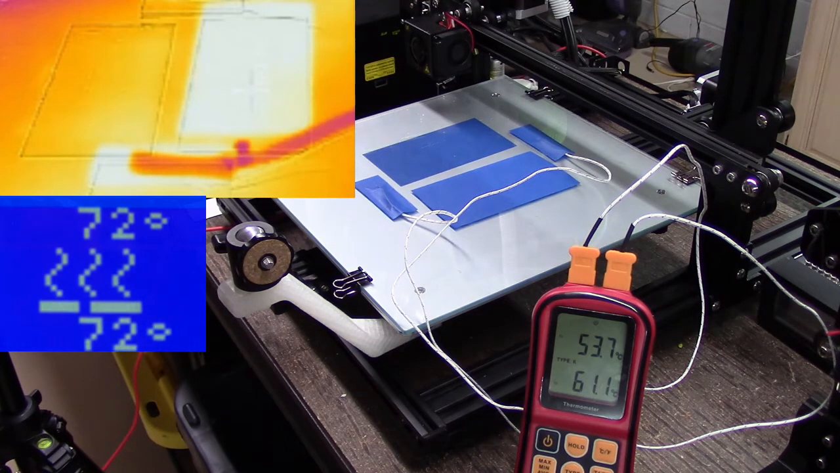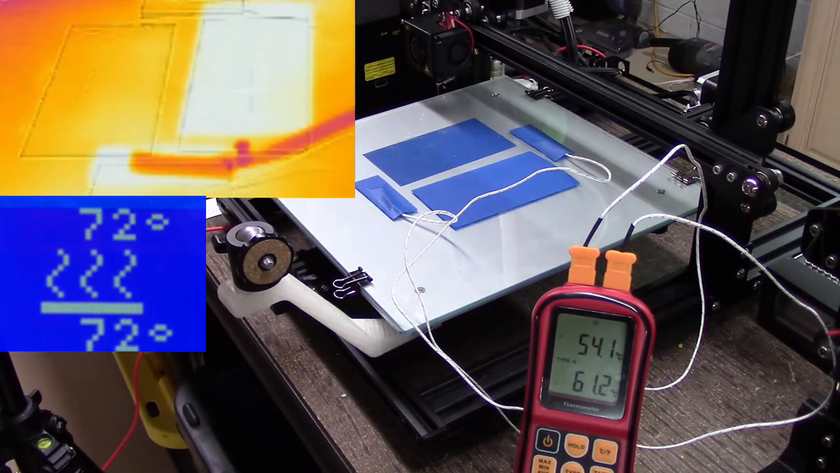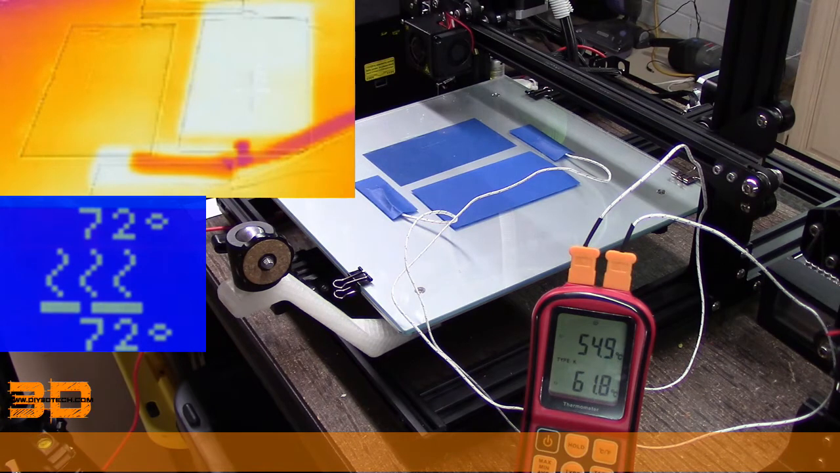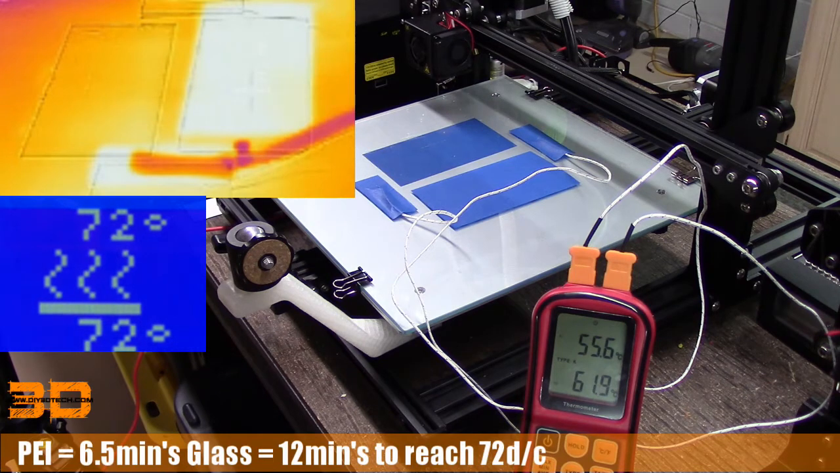On the bed piece over here, I'm just trying to keep an eye on when it hits 72 so I can mark the time. It's at 71. It's 72, and I'm at 13:40. That's kind of ironic, 1:40 versus 13:40. So I just take off a minute 40 seconds. So it's taken 12 minutes to come up to temperature, if my math is correct. I'm sure somebody will correct me if I'm wrong out there. So yeah, it took 12 minutes.